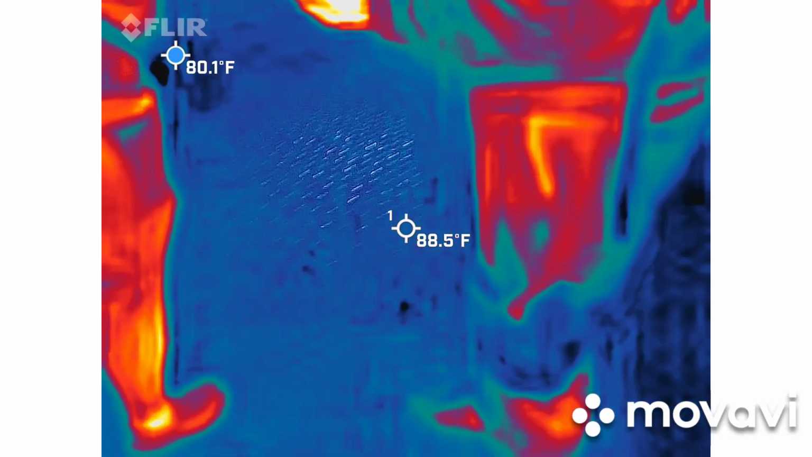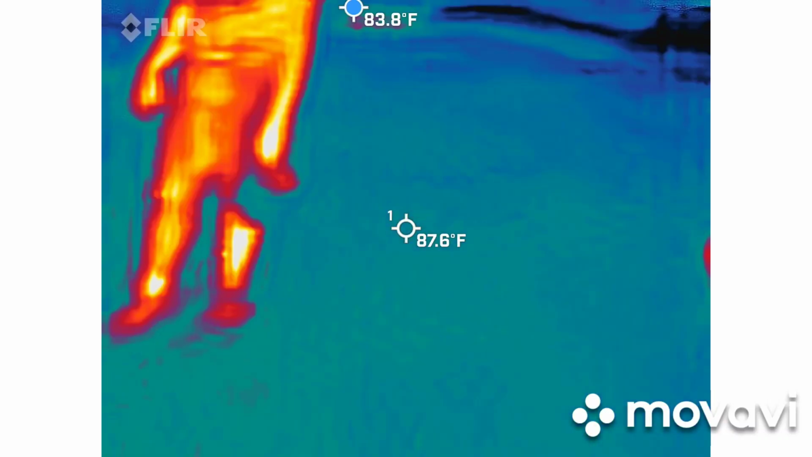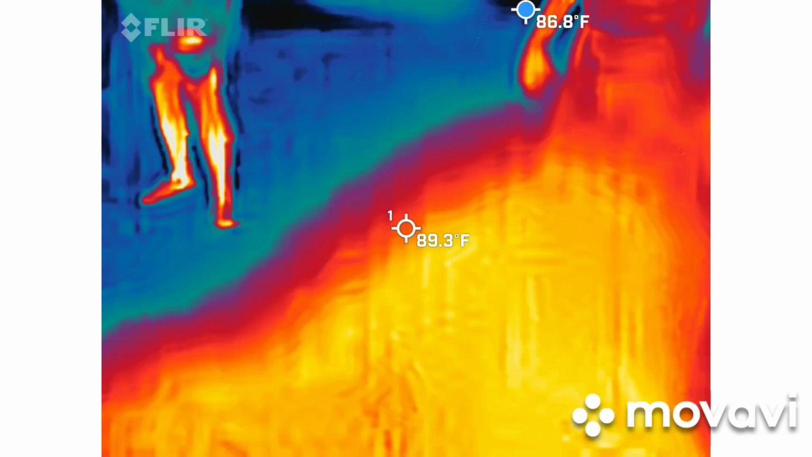I've seen it go as high as 198 in another space. In here, it's been up to 148. There's nothing underneath us to make that thing go up. It all went blue, deep blue, all around here.